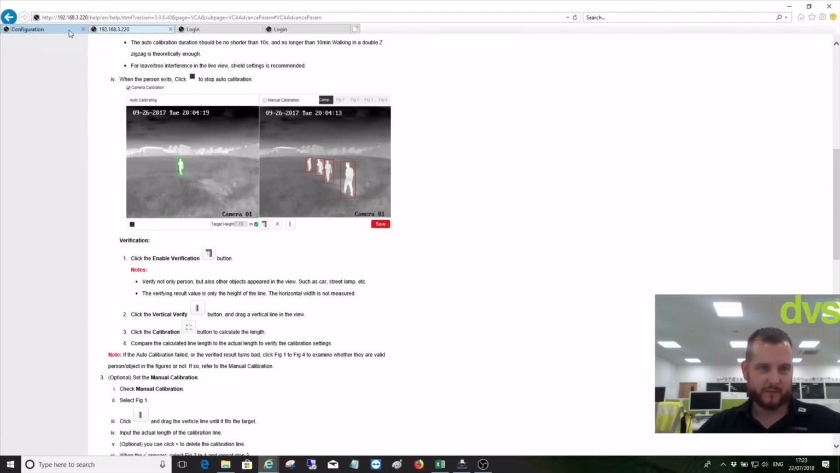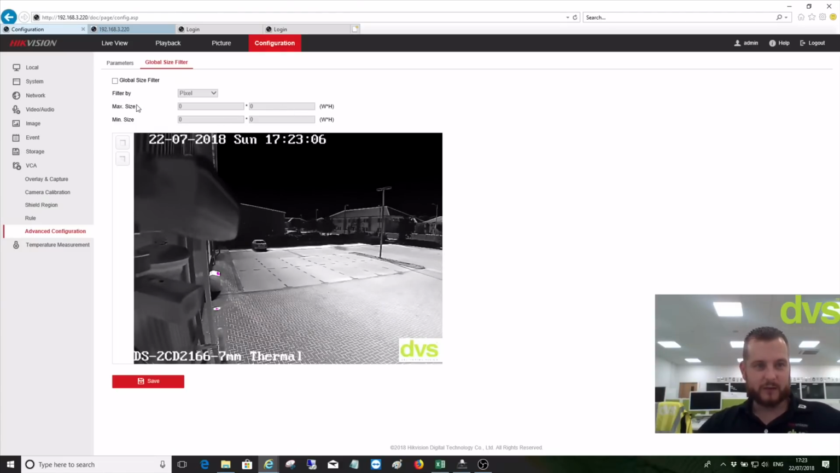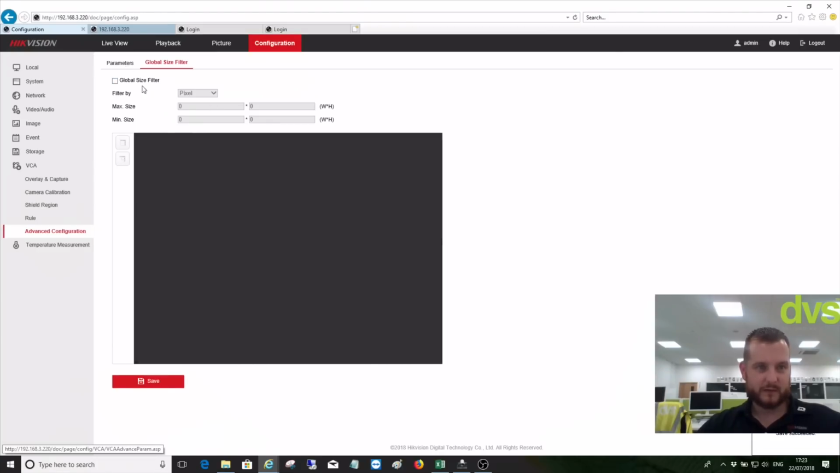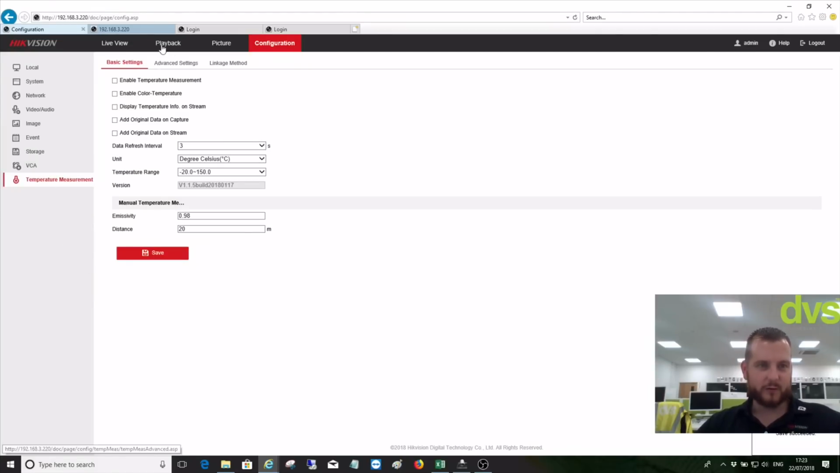And then global size filter, I'm not going to set this up now, but if you enable that, you put your maximum and minimum object size, so it can't be above or below that, to minimise false alarms. For the purposes of sterile site and testing, I'm not going to do global size filter. And then you can restore and default the VCA there. If you want it not to be a single alarm, untick that and click save. And the temperature measurement, we'll do that on a different day, because that again is quite complex on its own.